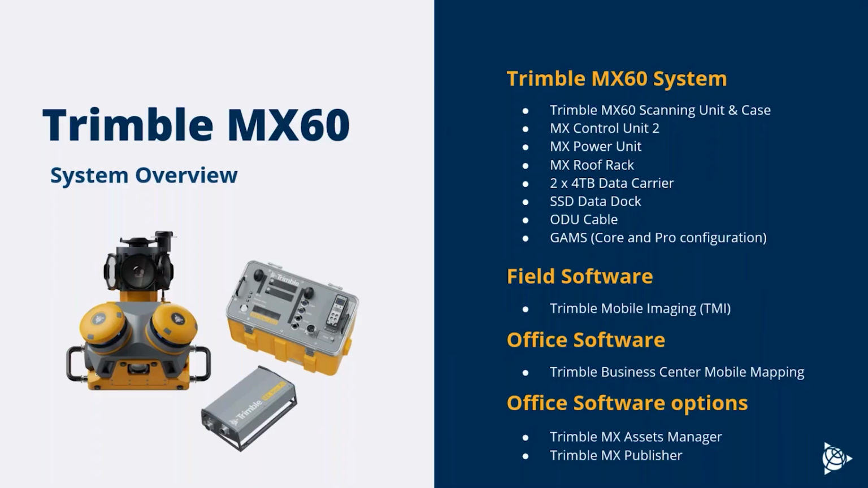We do offer an option to our customers that own MX60s. If they ever do have a project that requires some of the additional specs that the 90 offers, we can rent that system to them, and it'll plug and play with their MX60 setup, which is great.